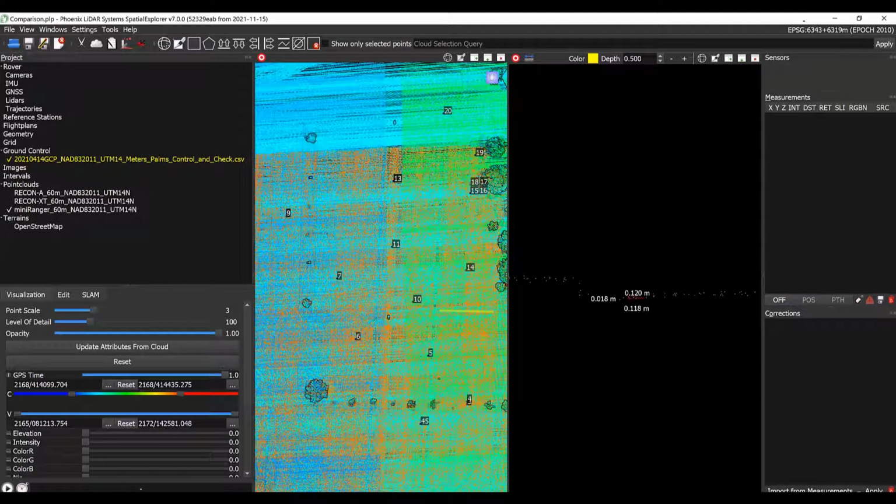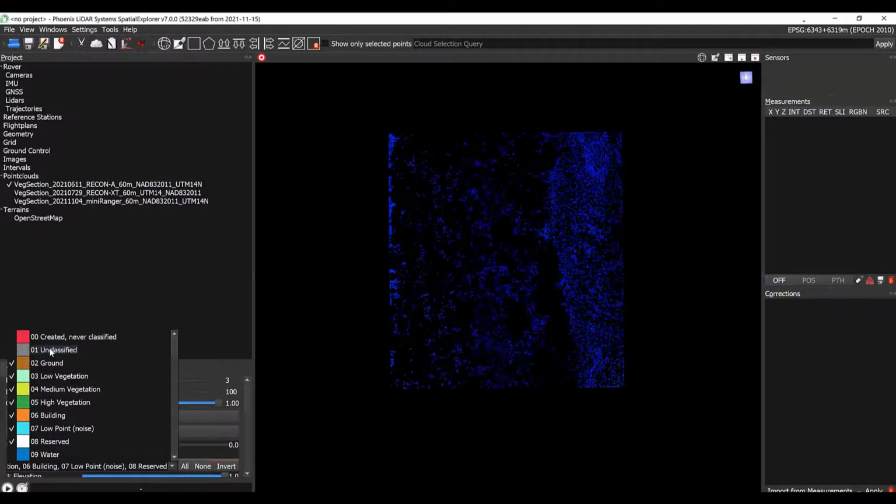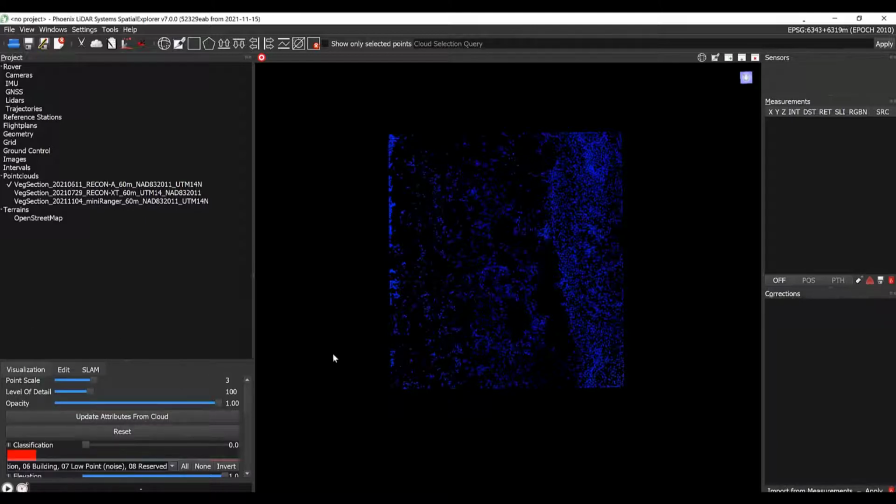The next quality attribute that we're going to look at is vegetation penetration. To compare the scanners, we've selected an area with some pretty dense vegetation and isolated points from the single east to west pass for each scanner. First, taking a look at the Recon A data, let's turn off the points that are not ground points. So now we're left with what we were able to map as ground.